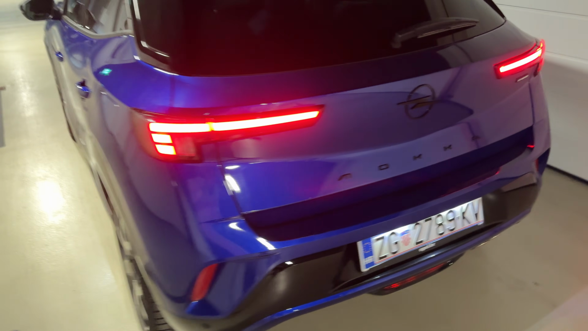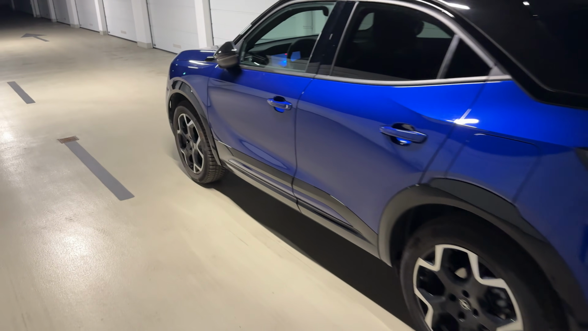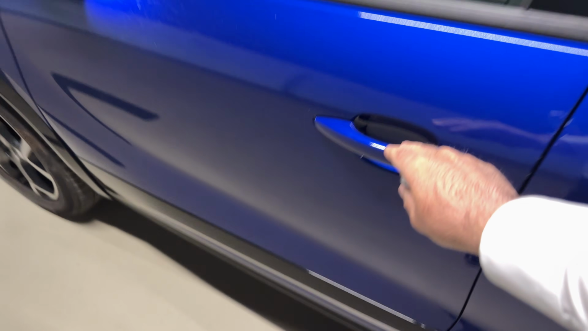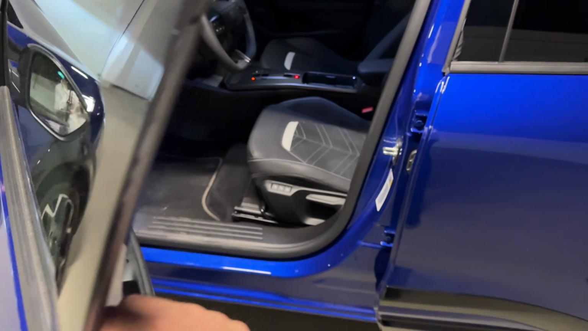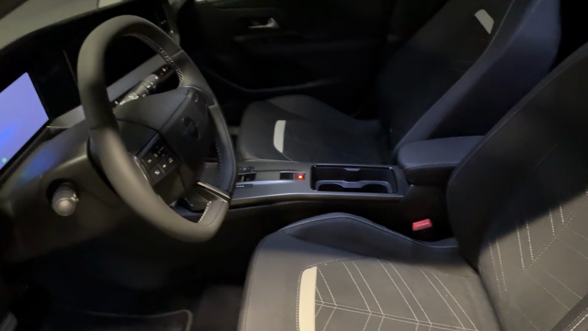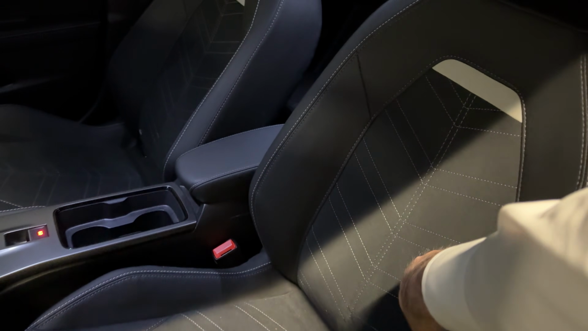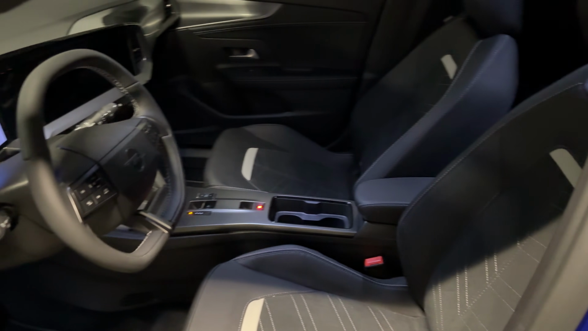And now we are ready to start the drive. So the car locks when you go away, and then when you approach it with the key, it unlocks. Here is how it looks from inside. Before we check the view from driver's perspective, let me just show you those seats. They are really, really comfortable.